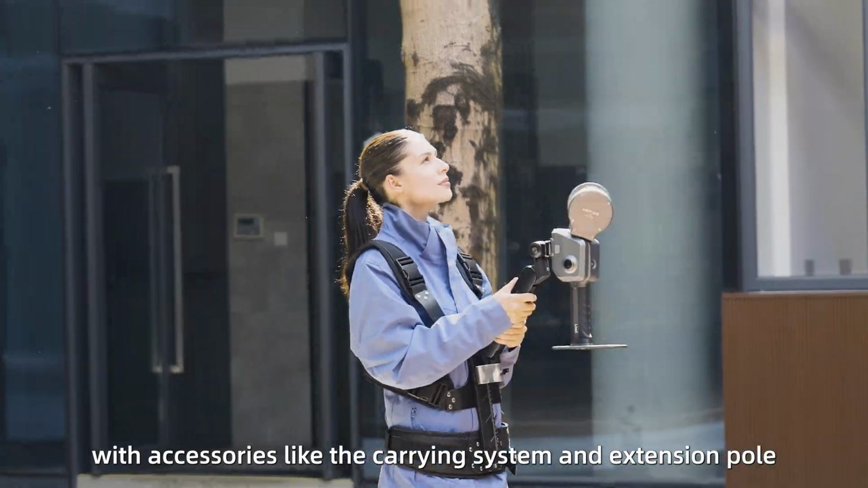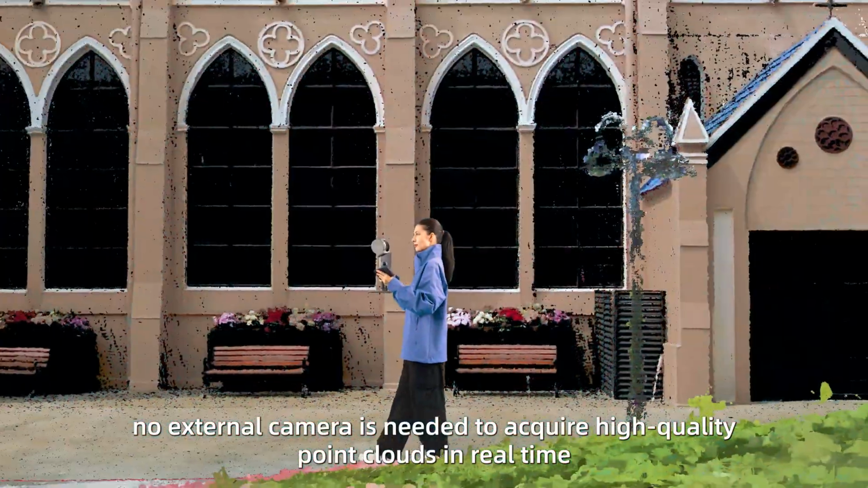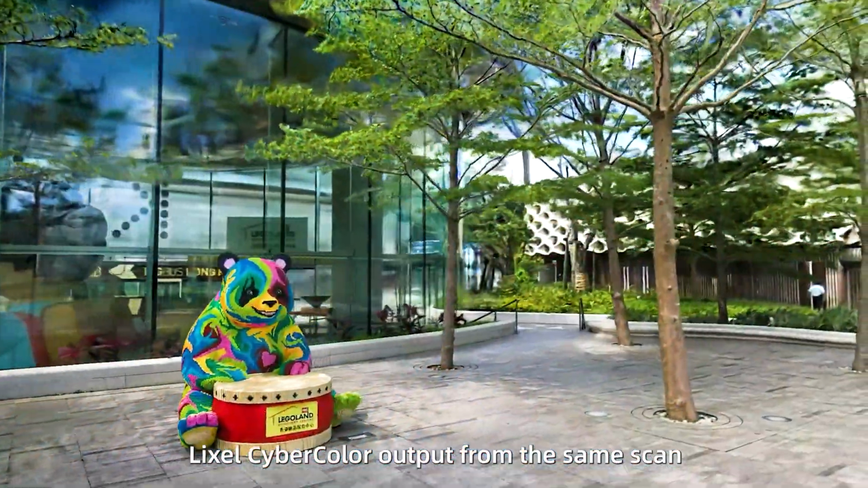With accessories like the carrying system and extension pole, it helps you handle complex environments effortlessly. No external camera is needed to acquire high-quality point clouds in real time. Lixel CyberColor output from the same scan.